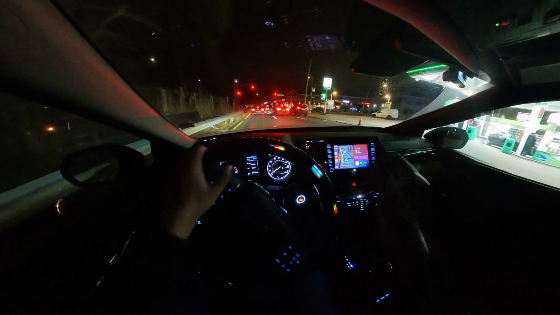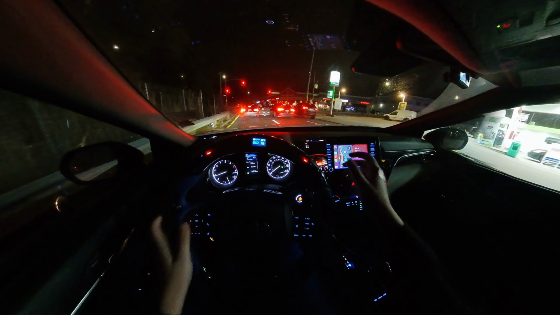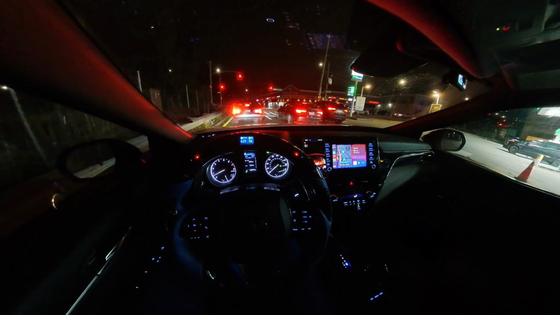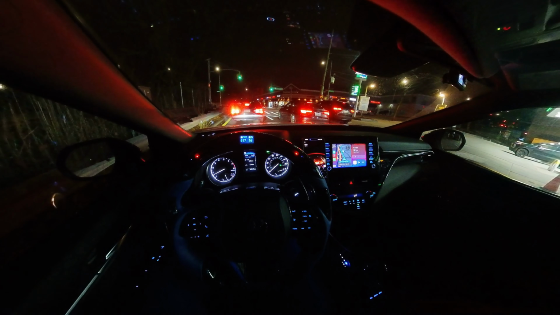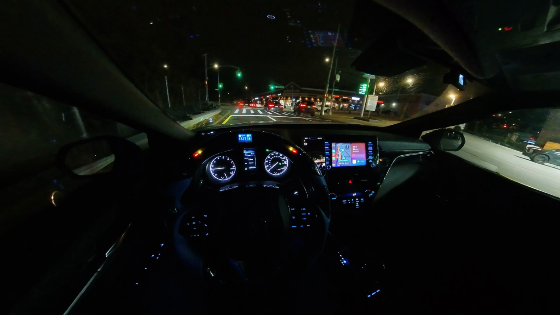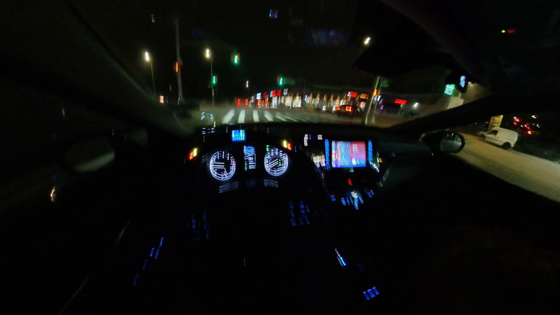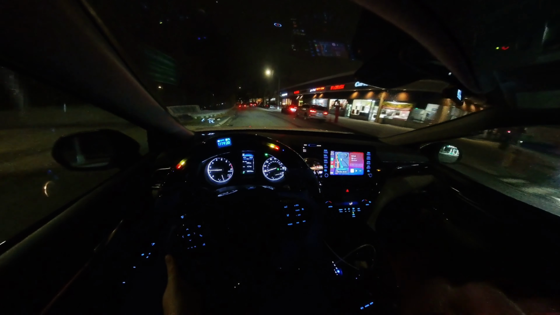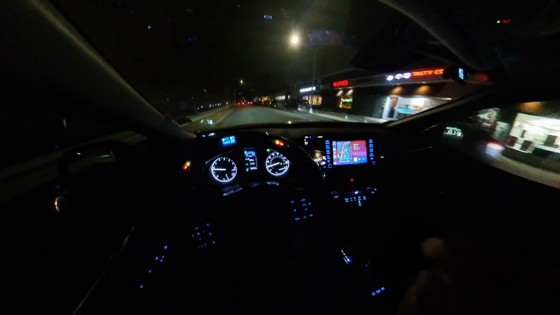But we are full on a full tank of 93 right now. You guys are probably wondering, why the hell does a Camry take 93? I just told you guys I was gonna show you guys the car and I didn't. I forgot. I'm so sorry. But basically, it's pretty much common sense, but I'll explain exactly why the car takes 93. The car is tuned at 93.